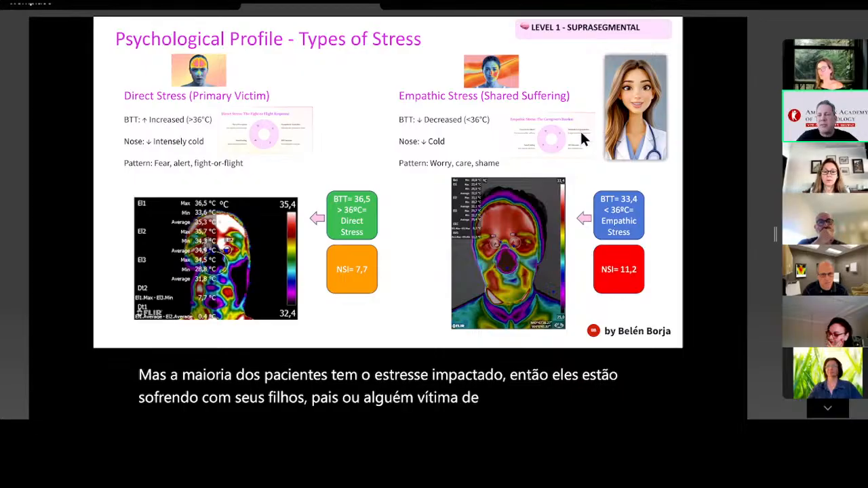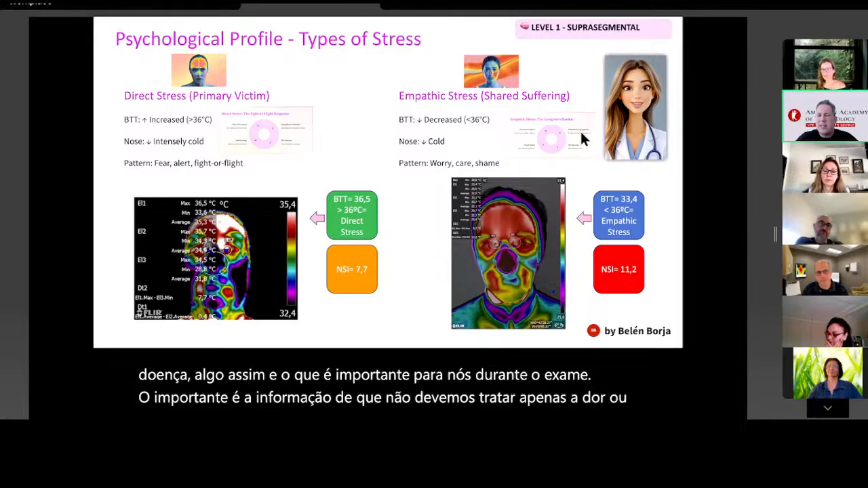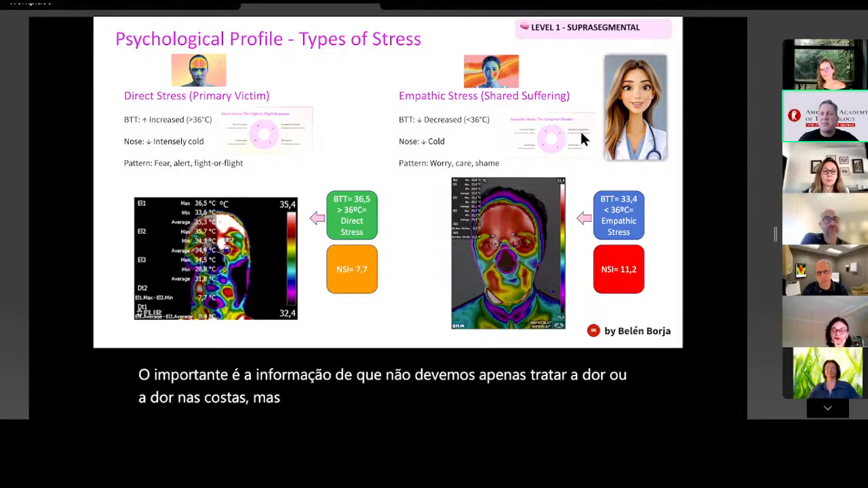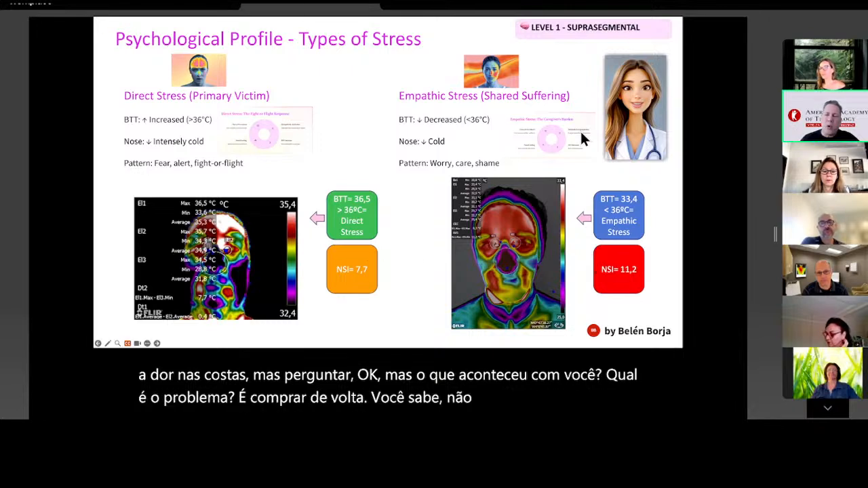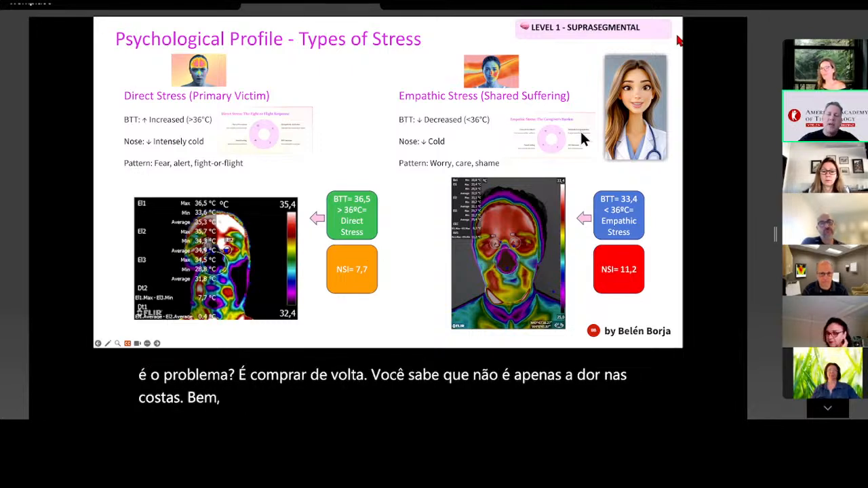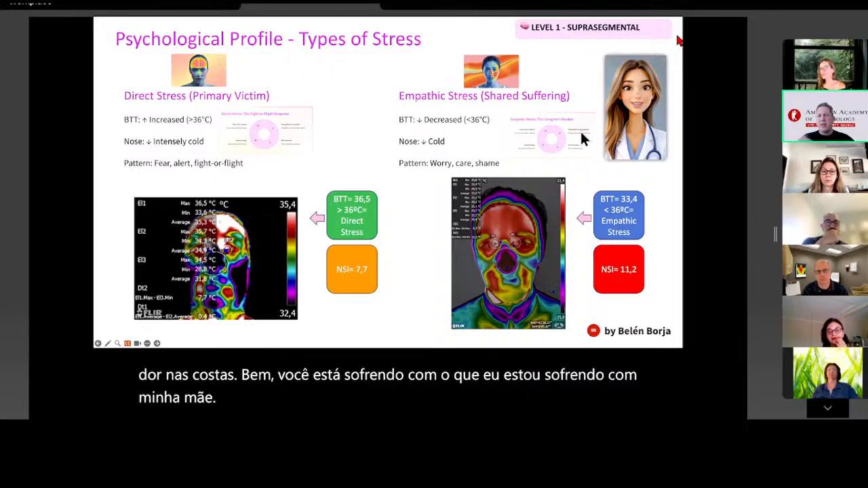And what is important for us during the exam? What's important is that we must not only treat the pain or the back pain, but ask, okay, what has happened with you? What's the problem? No, it's my back pain. No, it's not only the back pain. Well, what are you suffering with? I'm suffering with my mother. So you understand most of the time there's another context or another source of pain in these chronic pain patients. Thank you, Belén.